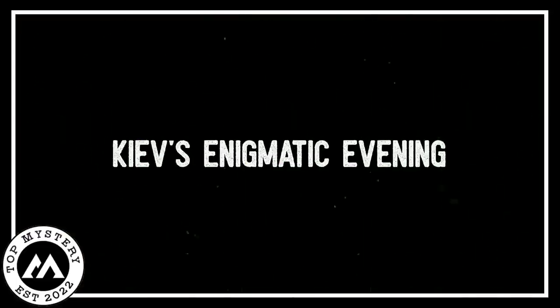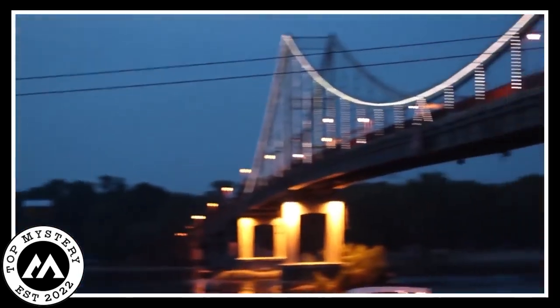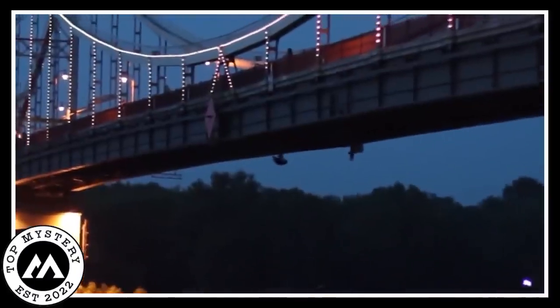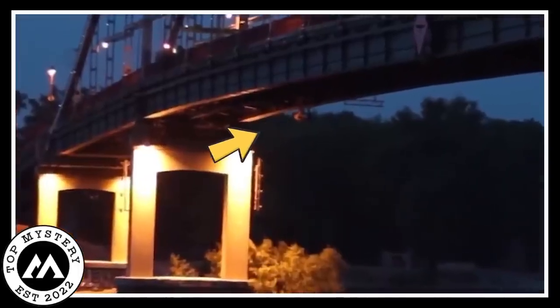Kyiv's enigmatic evening. As the sun set in Kyiv, a video showed something strange under a bridge. The road, usually busy with people, now had mysterious creatures in the dim light. They moved in a weird way, making the evening feel strange. It was like a secret show under the sky. Under the bridge, these mysterious creatures appeared. They were hard to see clearly, adding to the weird feeling. The air felt heavy, like something eerie was happening below the city's normal life.